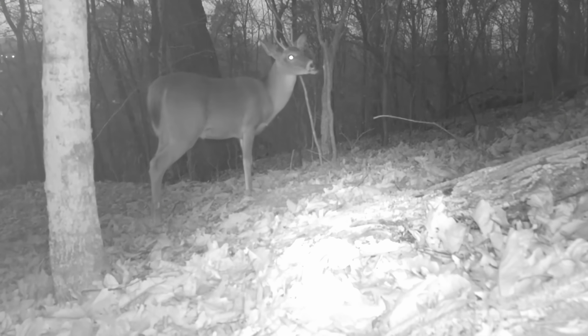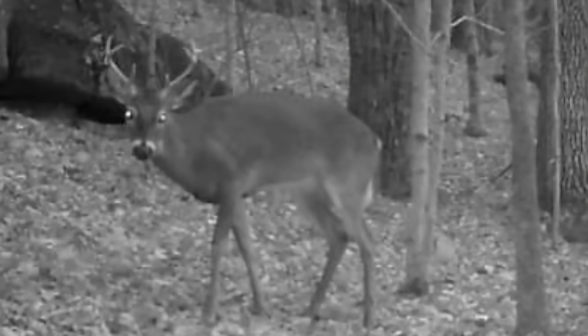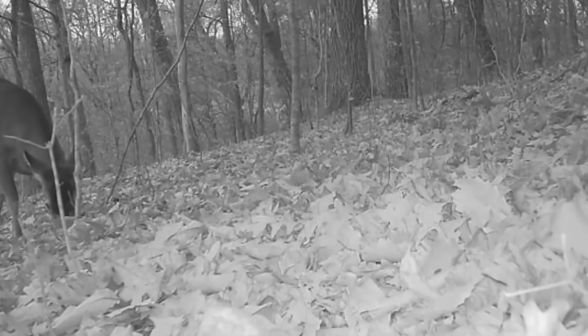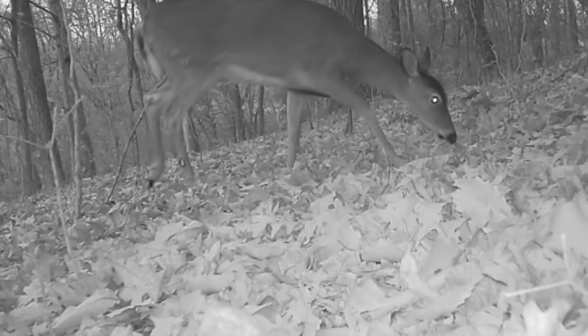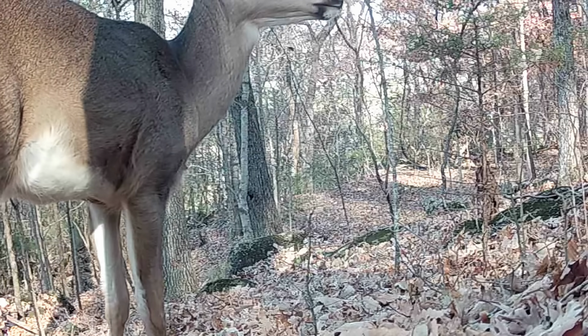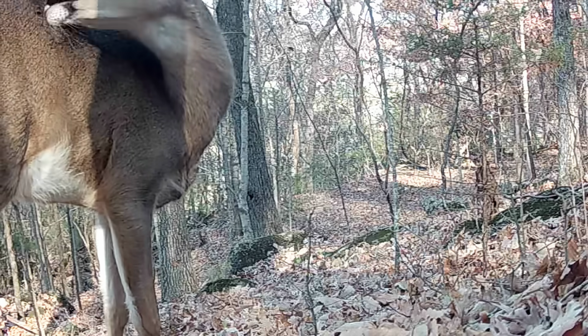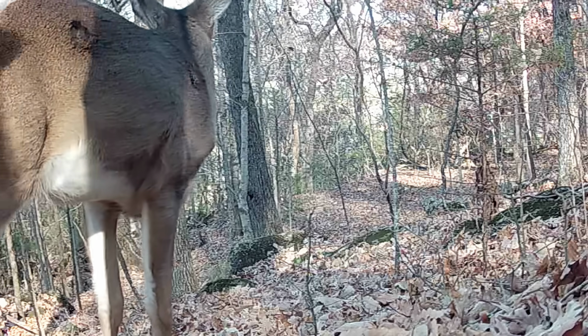Come dawn, bucks is out making their rounds. They never give up. Eating acorns as they're browsing. Waiting on them dogs. And another day unfolds here on the ridge. Just trying to survive, get ready for winter.